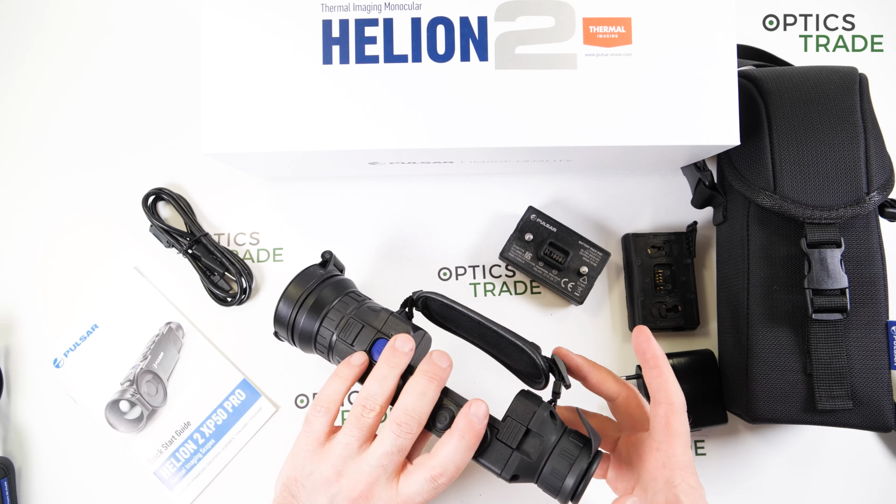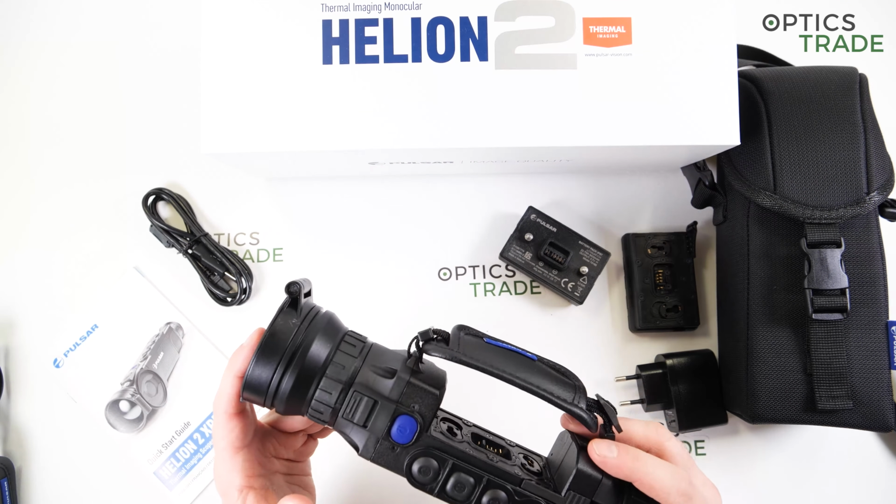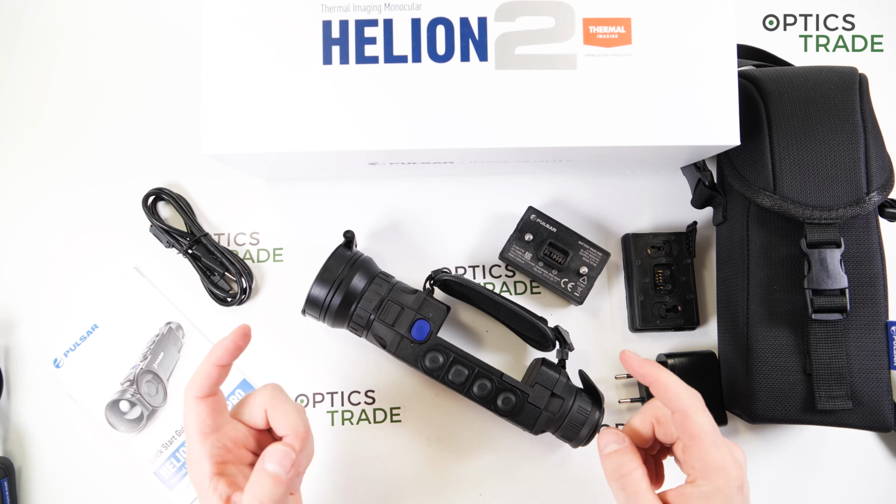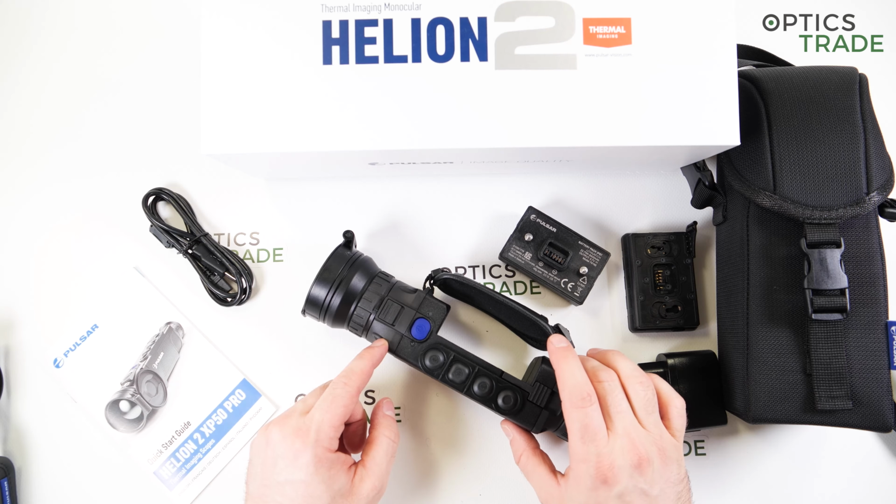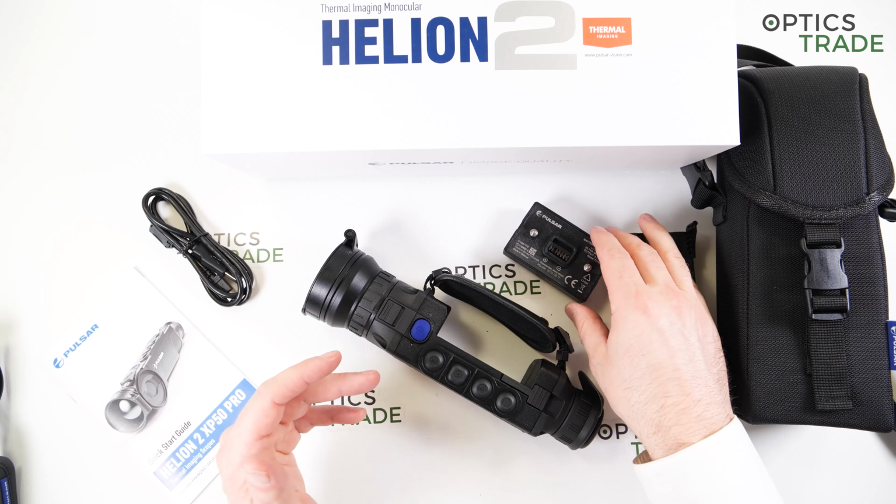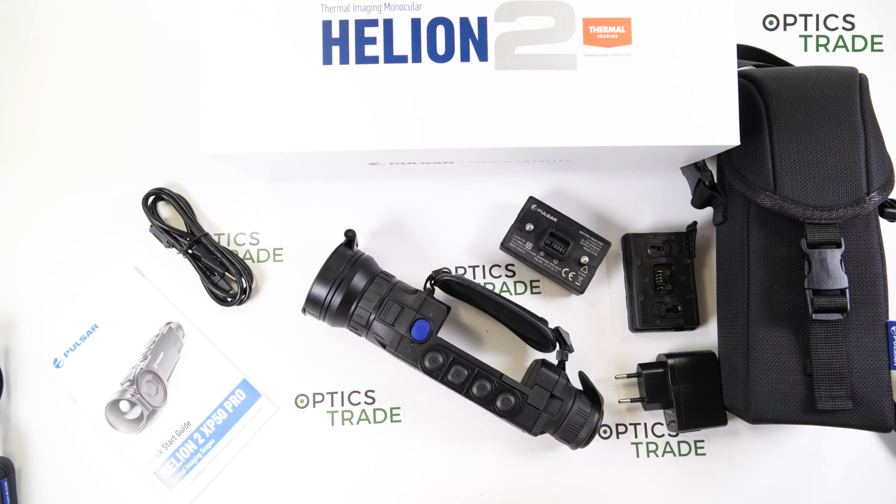And the track record shows that Helions are extremely robust. So no matter what you're doing with them, they work. Even if you throw them into the water, they will still work, they will not fail. So the longevity of the device is out of all competition, because the majority of competitors, which have rubber and plastic housings, no software updates and built-in batteries, will not last. The life cycle of the device will be much shorter than with Pulsar Helions.